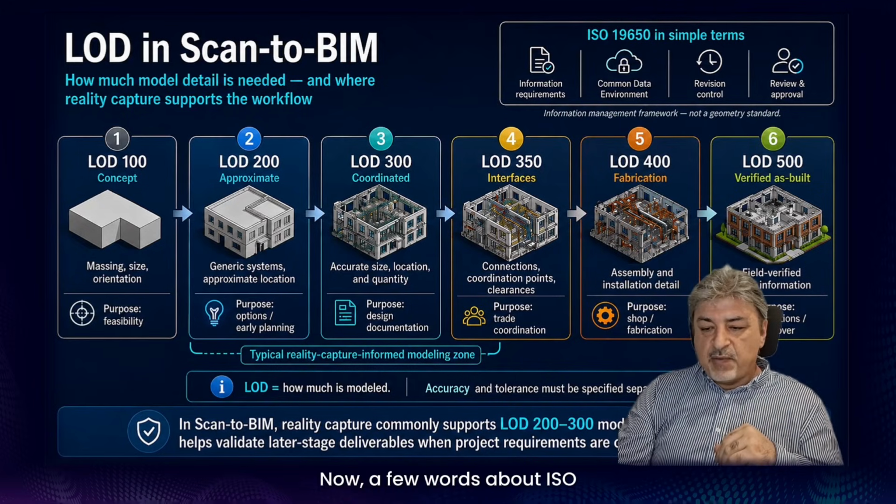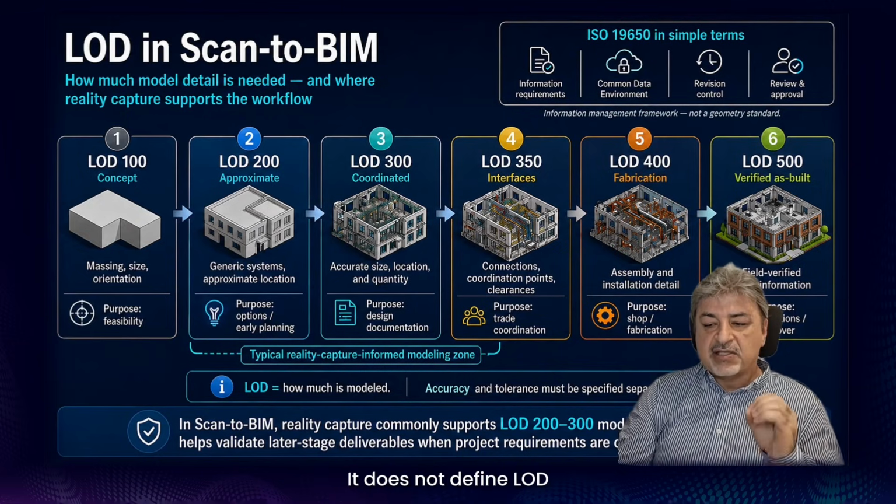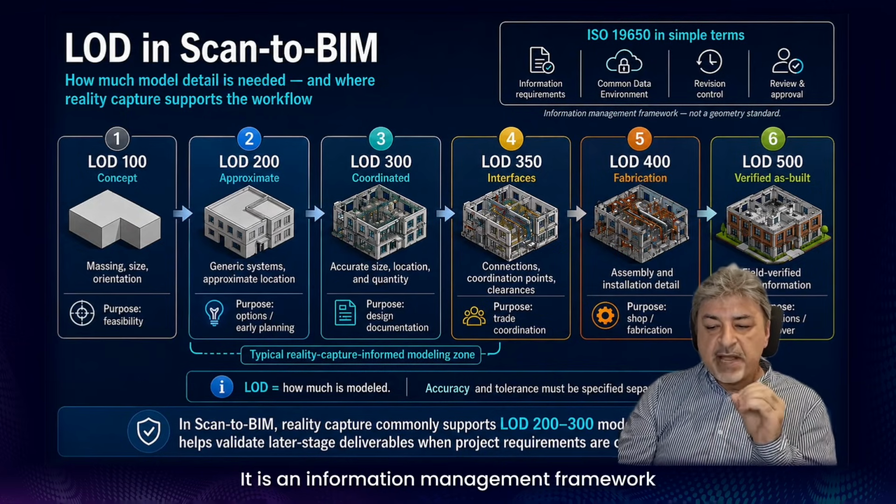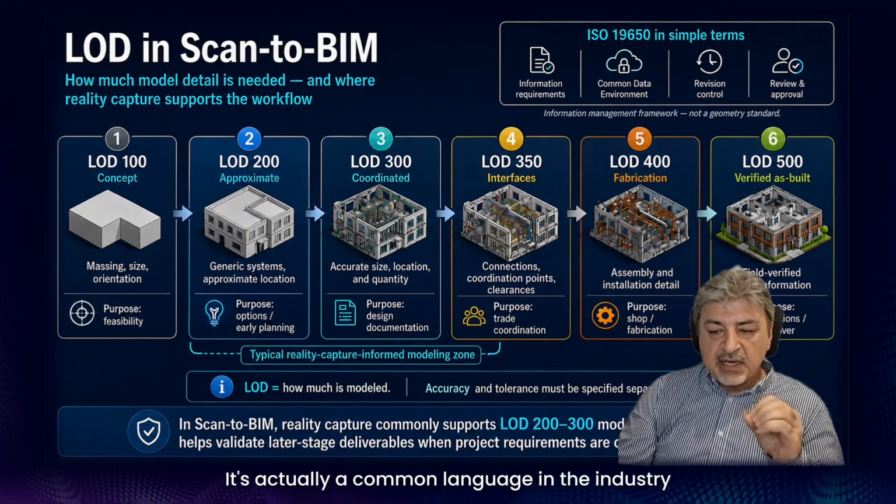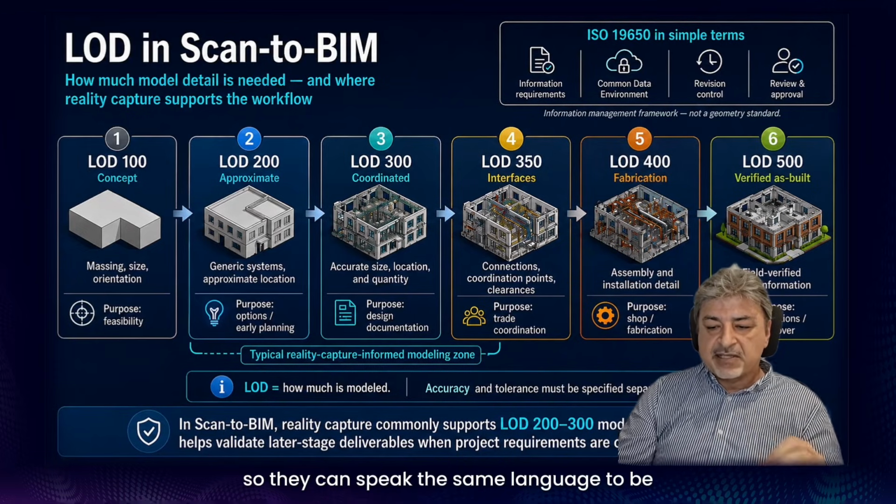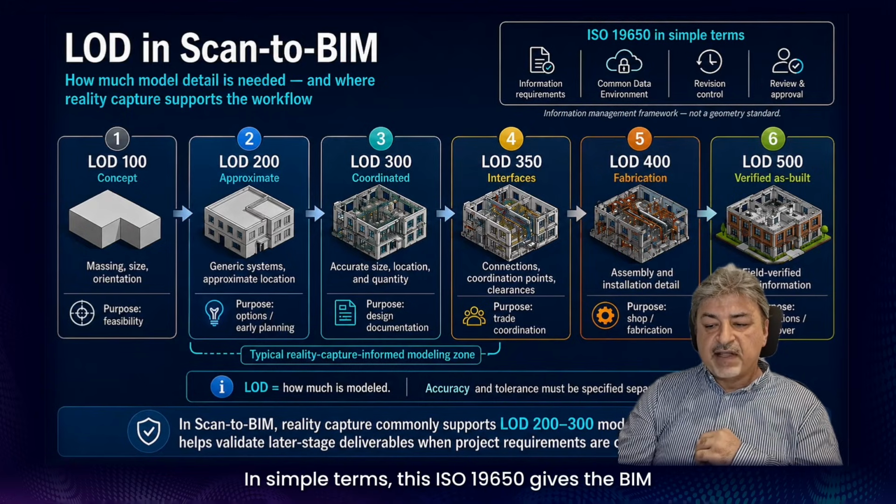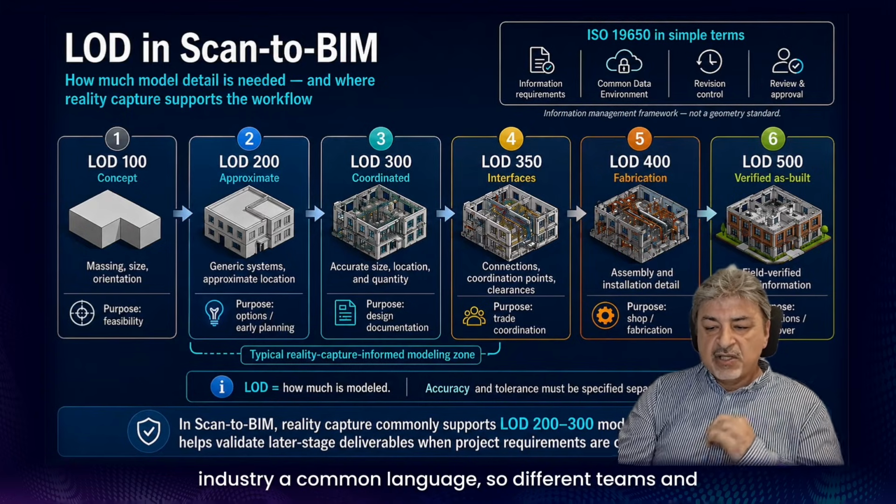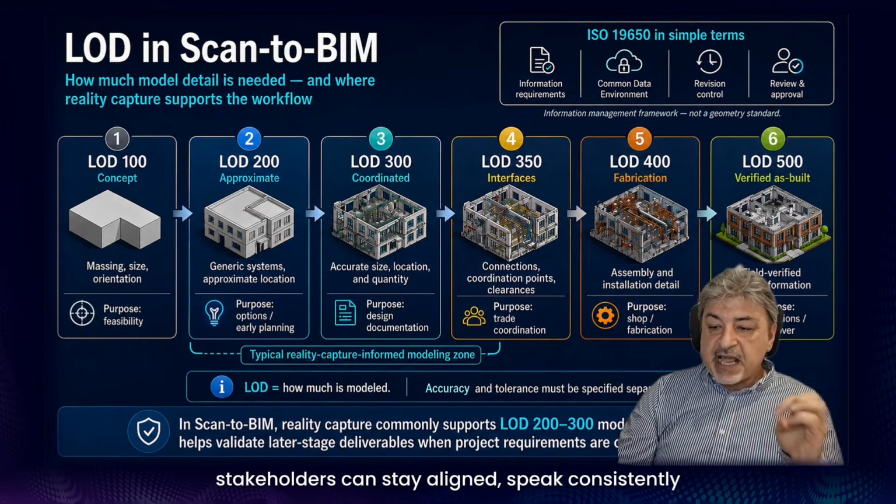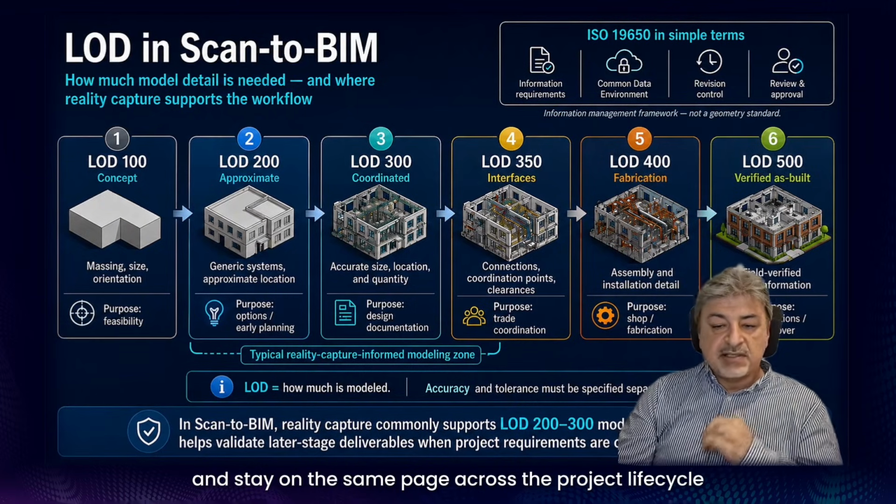Now a few words about ISO 19650, which is often misunderstood. It is not a geometry standard. It does not define LOD. It is an information management framework. It's actually a common language in the industry to align different teams so they can speak the same language and be on the same page. In simple terms, ISO 19650 gives the BIM industry a common language so different teams and stakeholders can stay aligned, speak consistently, manage data properly, control revisions, and stay on the same page across the project lifecycle.